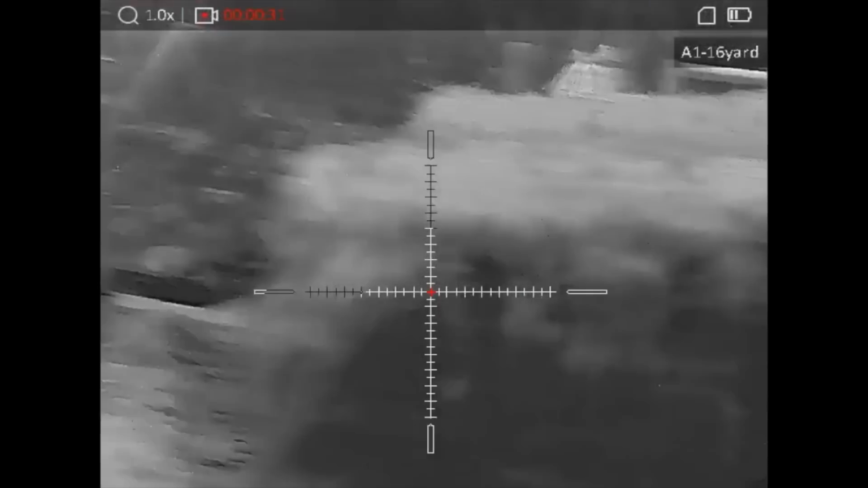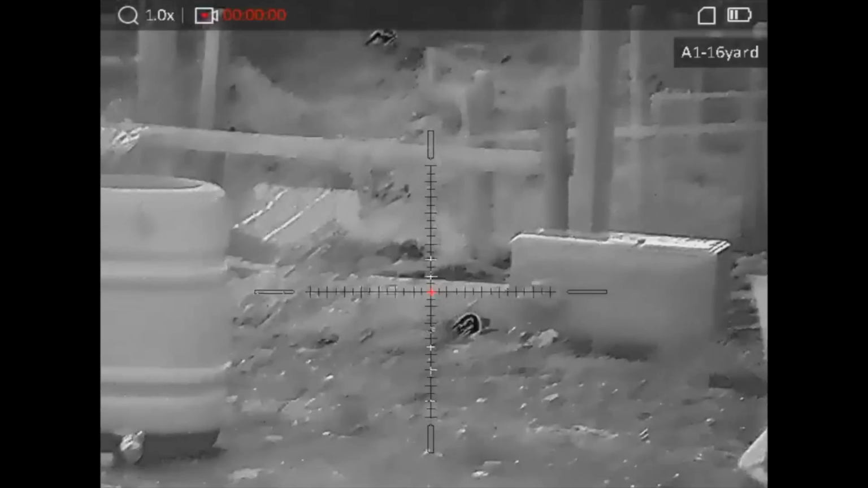Couldn't see a lot of that one there, but with the accuracy of this setup, I really didn't need to.